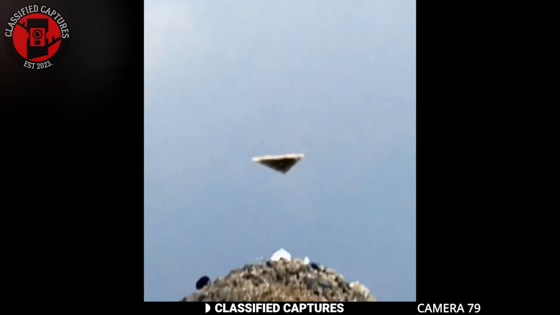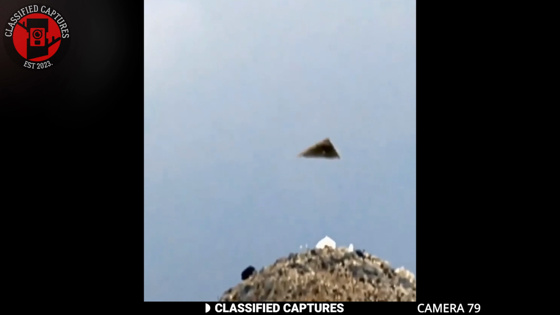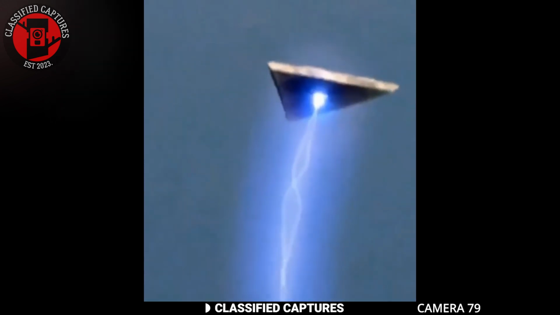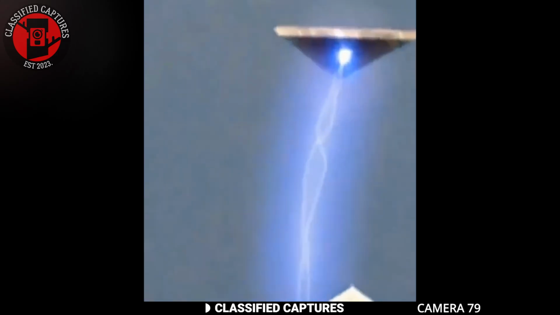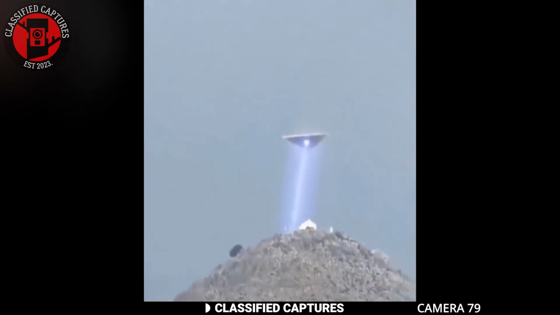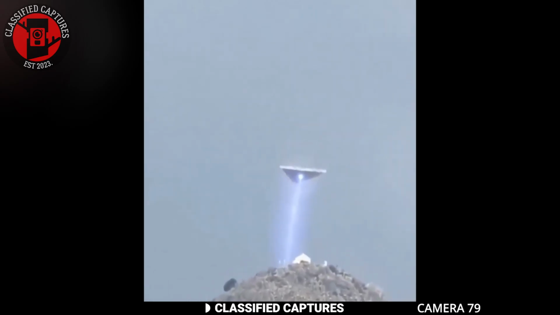Was it a UFO? It certainly looked like one. The triangular shape, the mysterious beam, the incredible speed, everything about it screams otherworldly. And what was the purpose of the beam, and where did it go so quickly? Unfortunately, these are questions we can never answer, but what do you think? Is it proof of extraterrestrial life, or is there a more mundane explanation?